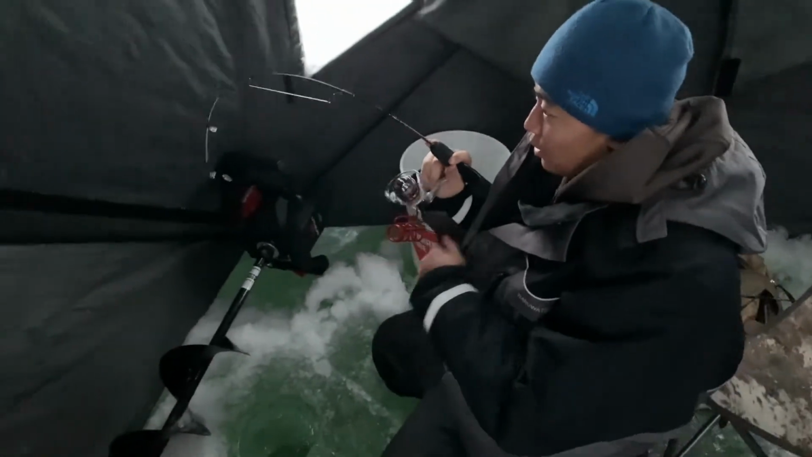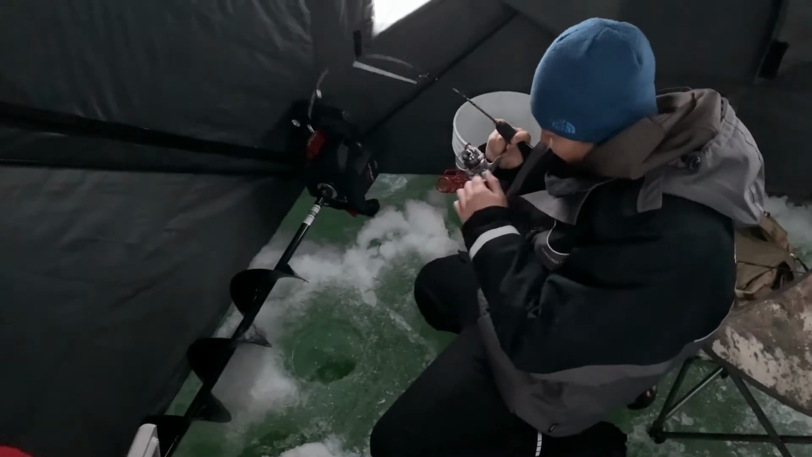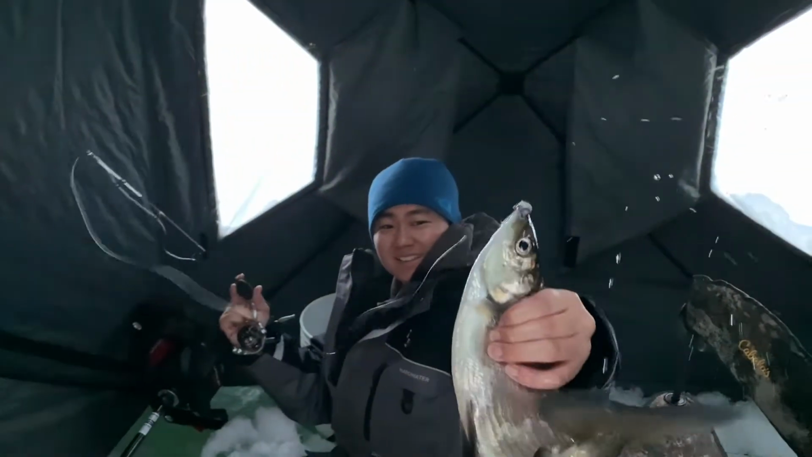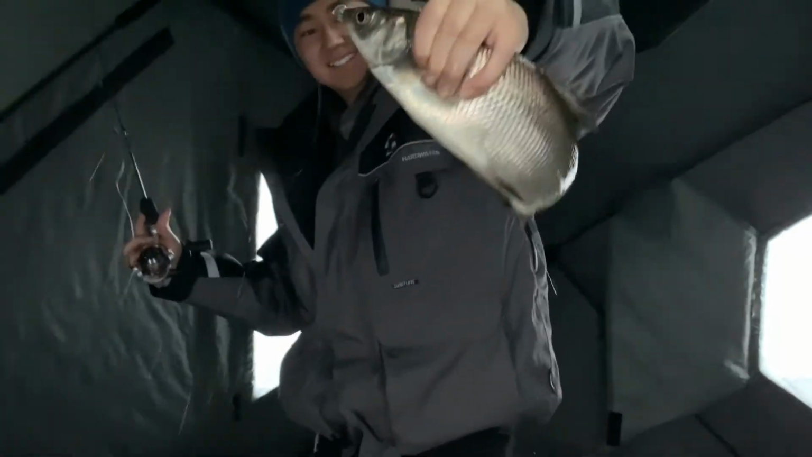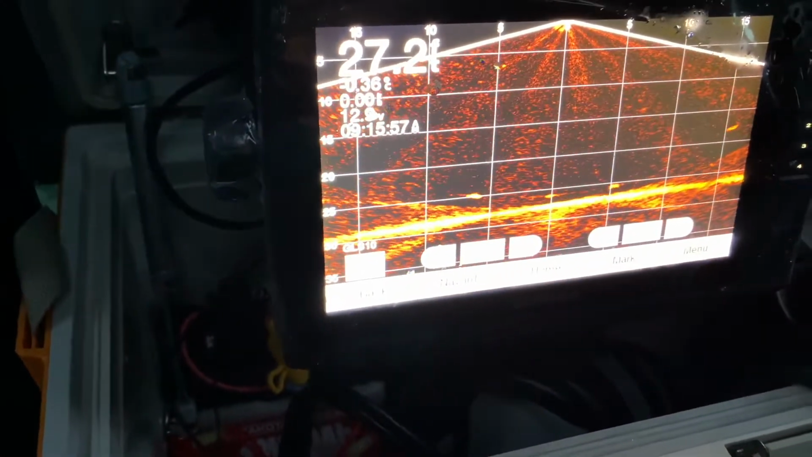Fish on! Fish on! Woo! That was awesome. That's awesome! That's awesome. LiveScope. LiveScope action.